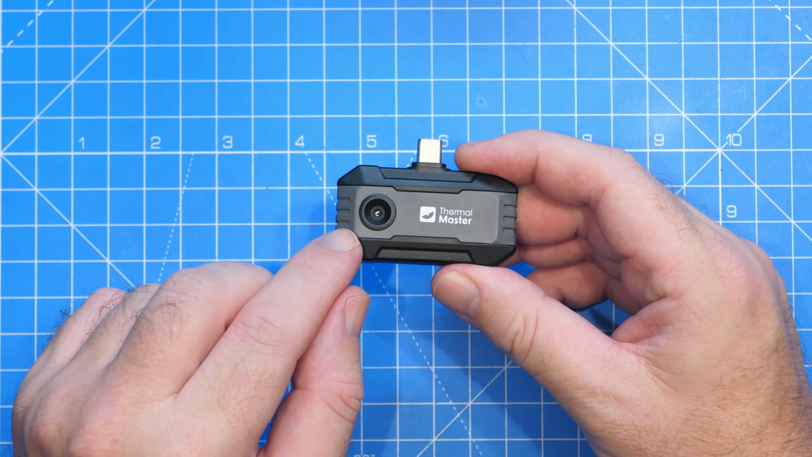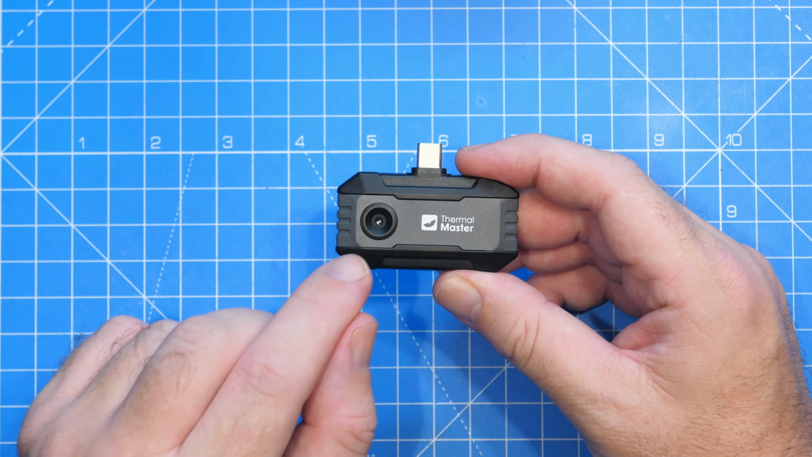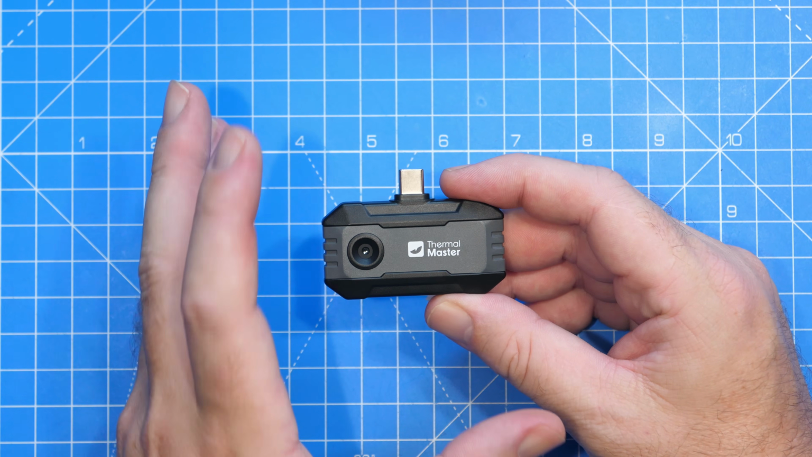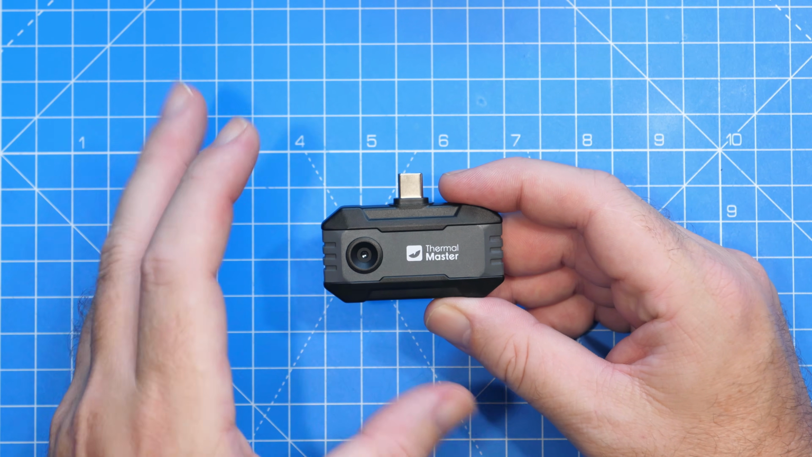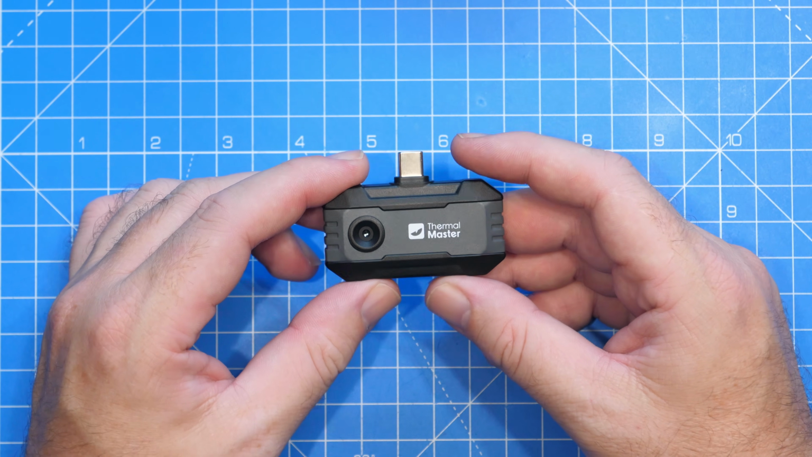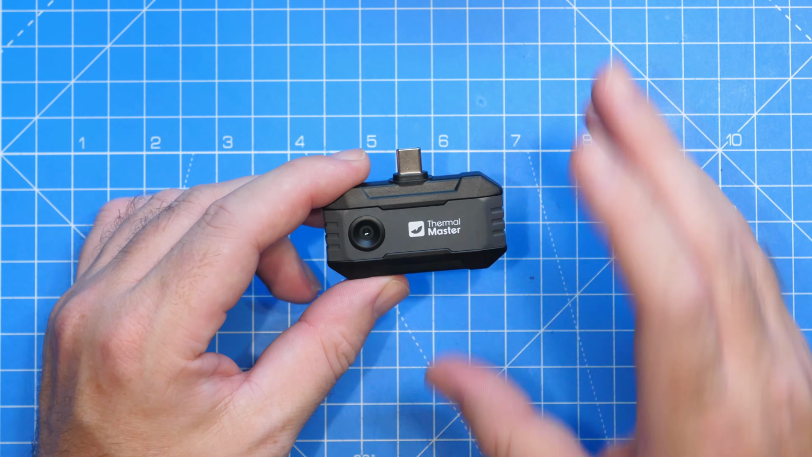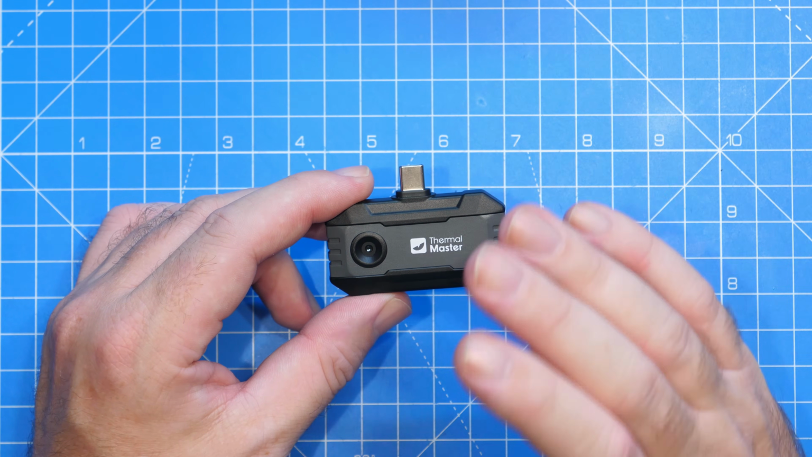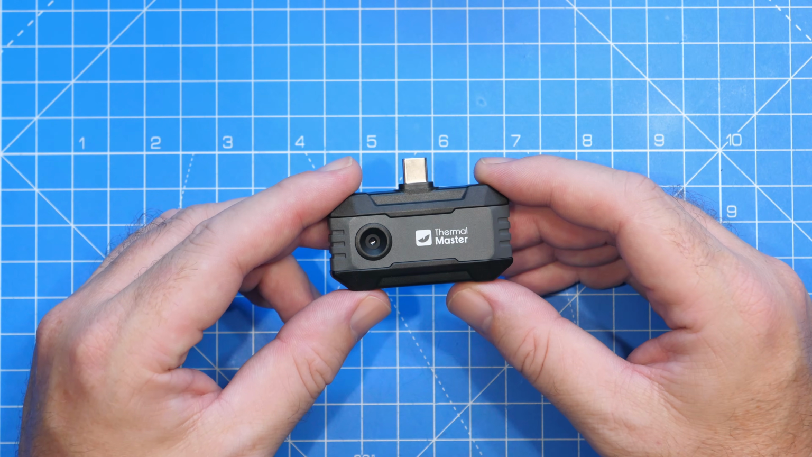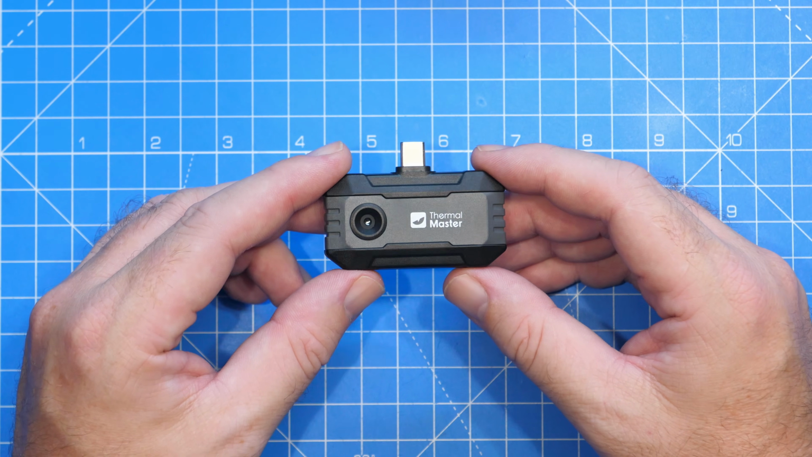The first thing to note is that it does have a fixed focus lens. This camera isn't really ideal for very detailed board repair. This is a general everyday thermal camera. That isn't to say you can't use it for board repair, but I will show you later on the kind of image that you can get from it. This, though, is ideal for everyday general thermal use.